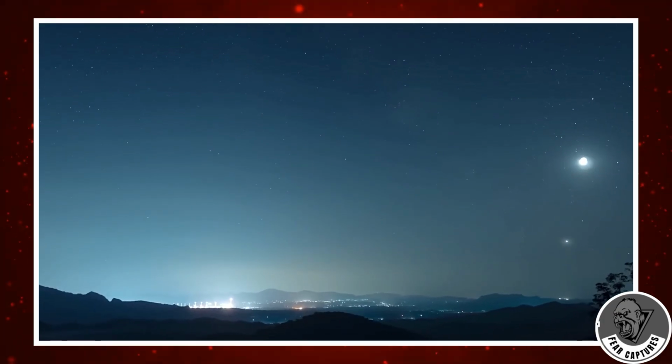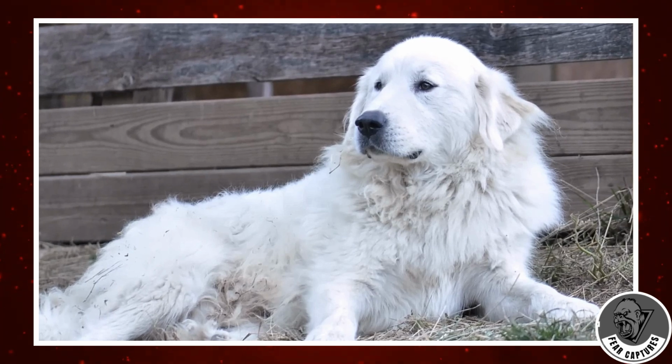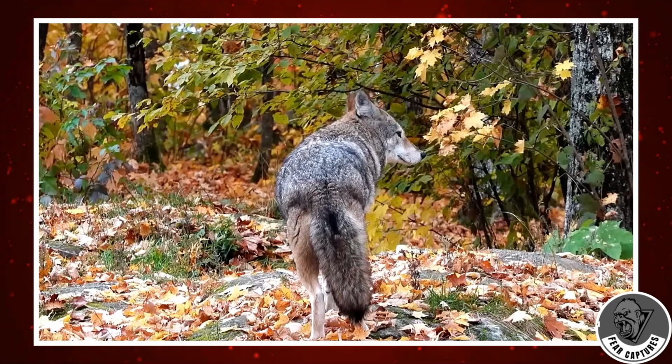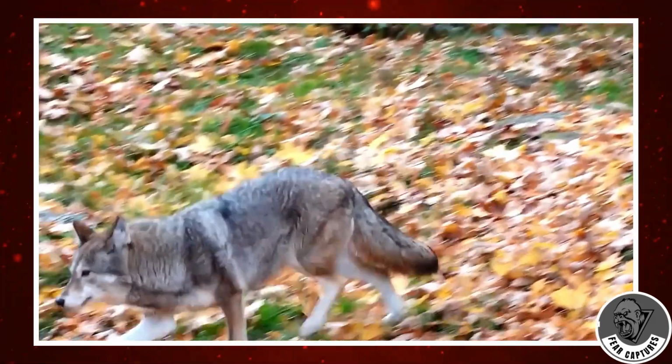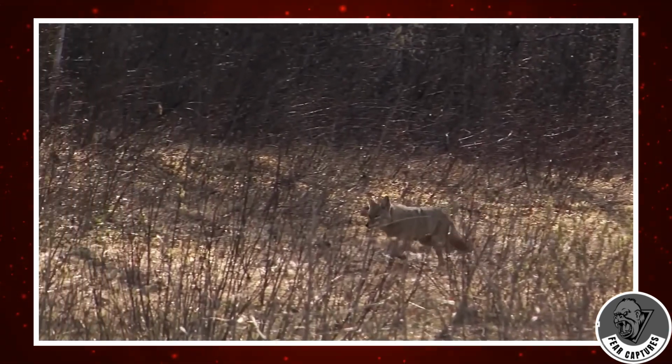Get ready for an incredible story. This is about Casper, a 20-month-old sheepdog in Decatur, Georgia. He's a Great Pyrenees and takes care of a group of sheep. One day, some sneaky coyotes came around, trying to mess with the sheep under Casper's watch. Casper's owner, John, explained that these coyotes just showed up out of the blue. They were doing their coyote thing, running around and being tricky.